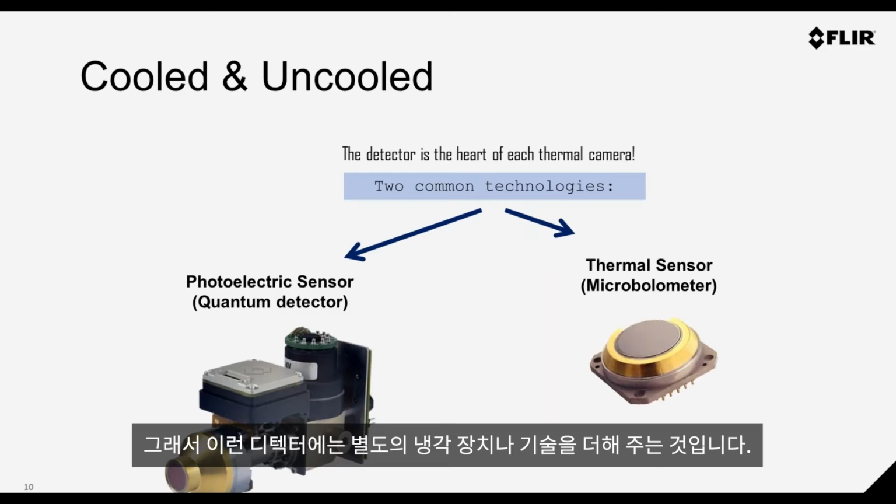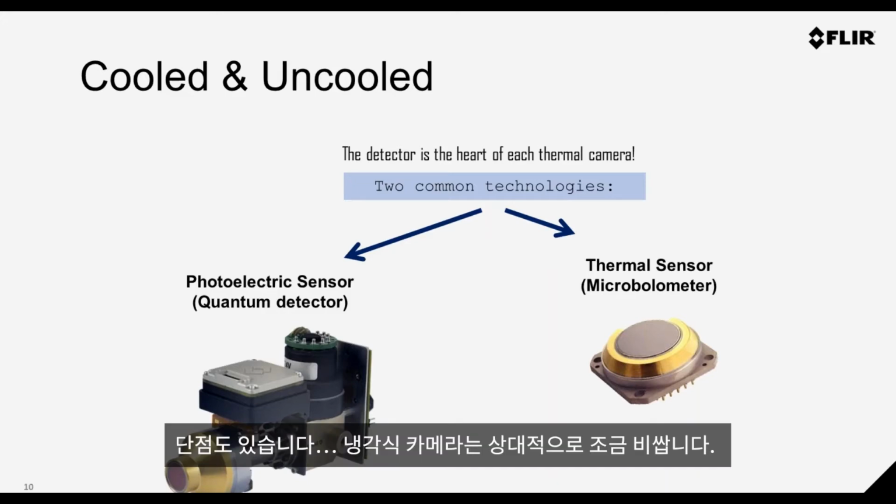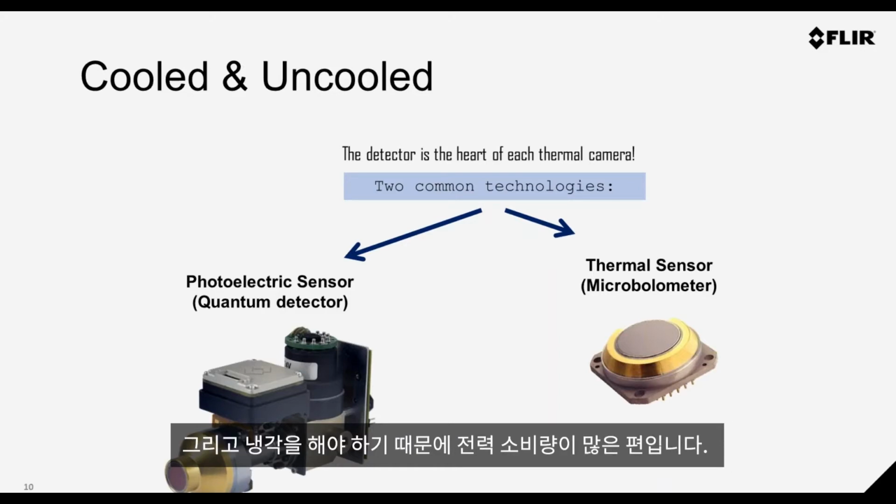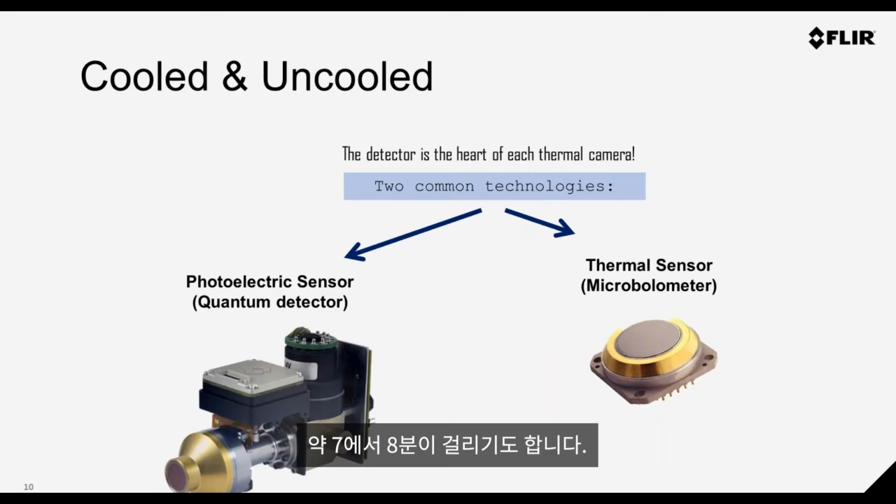That's why we cool the detector down. Some of the drawbacks, of course, are that they're relatively more expensive, and a little bit more power hungry because of this cooling. It takes 7 or 8 minutes sometimes to cool down to the cryogenic level needed for the camera to operate effectively.